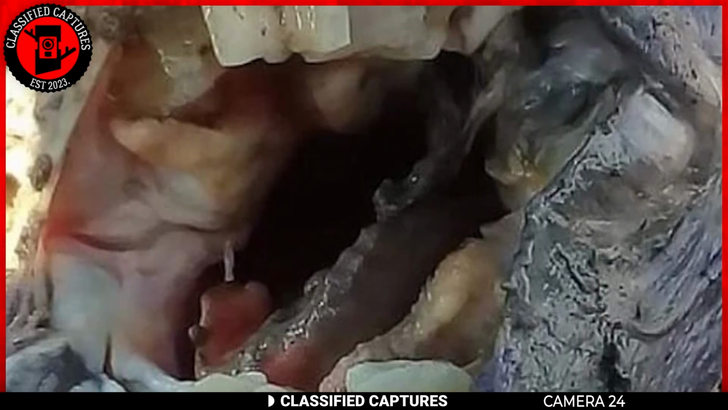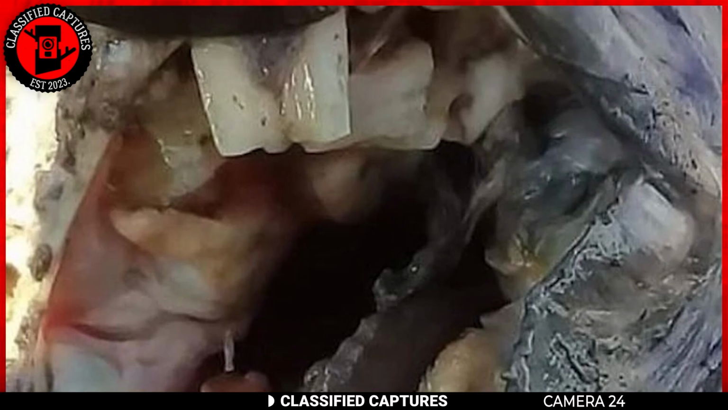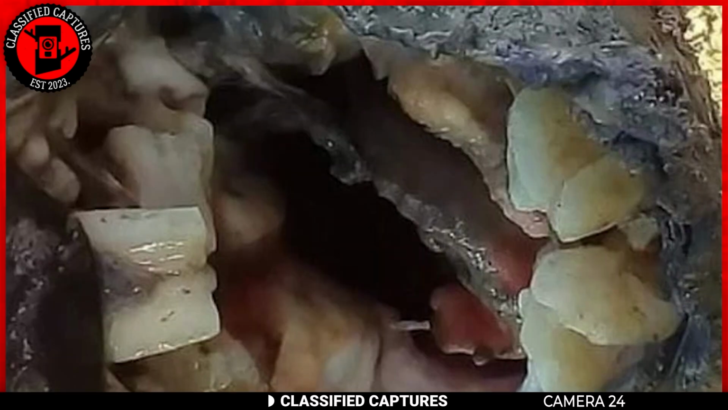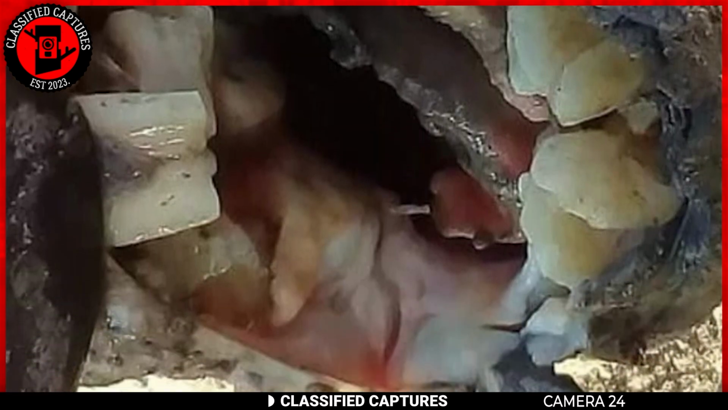Yikes! Well, would you look at that? A rare eel-like creature with human-like teeth in northeastern Argentina. Nature does have its way of throwing us some curveballs, and this toothy discovery is one for the books.